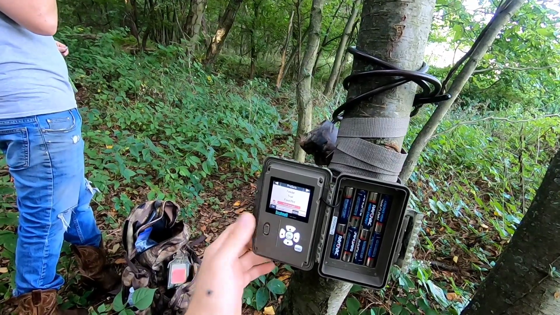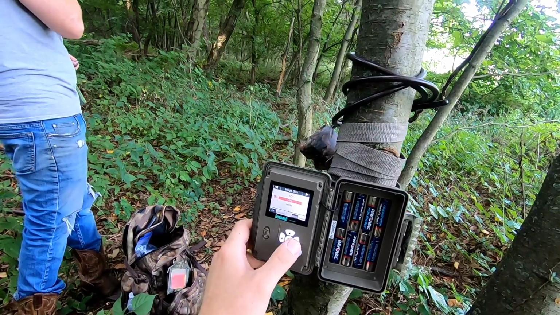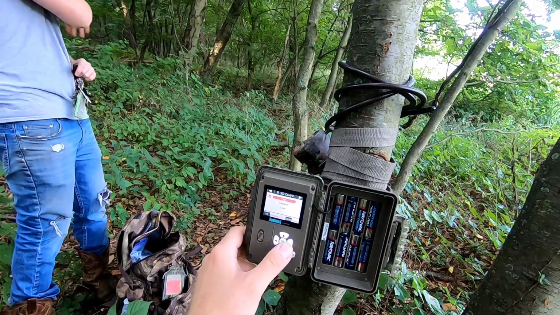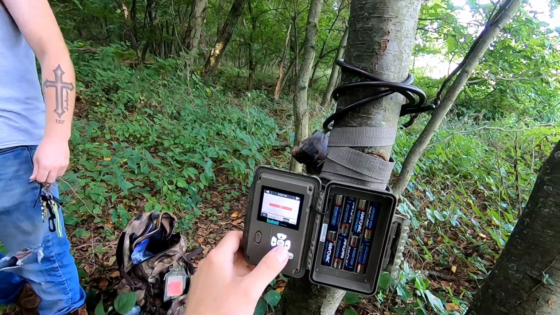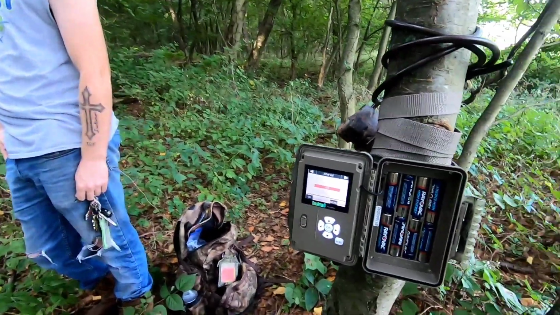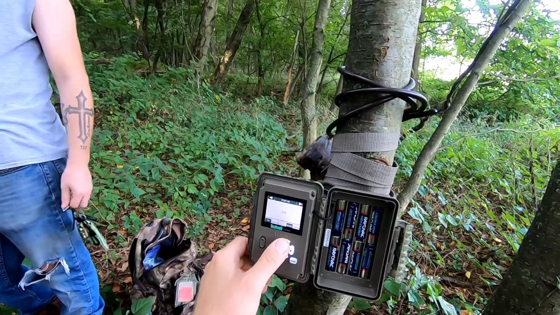I have it on advanced. Camera, 4K, full screen, capture numbers at 1. Interval was 0.6 seconds. No wonder it was taking, it wasn't even taking them every second, every 0.6 of a second. Now, I don't understand that. I didn't put it on that.